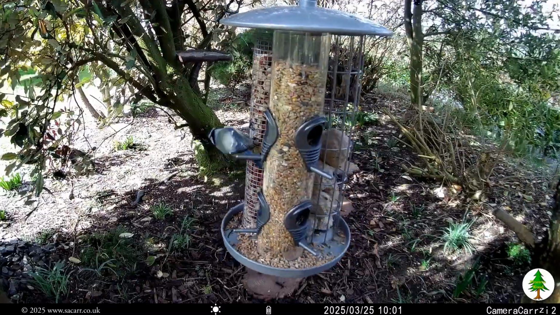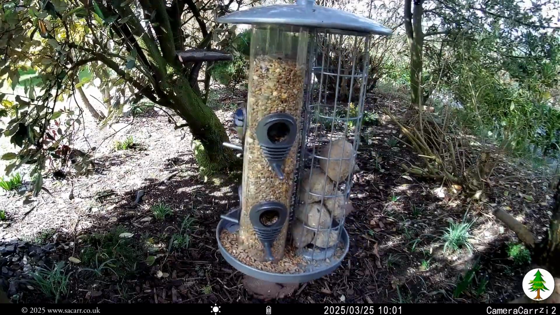Bluetits, dunnocks, robins and great tits were busy on the feeder across the morning.